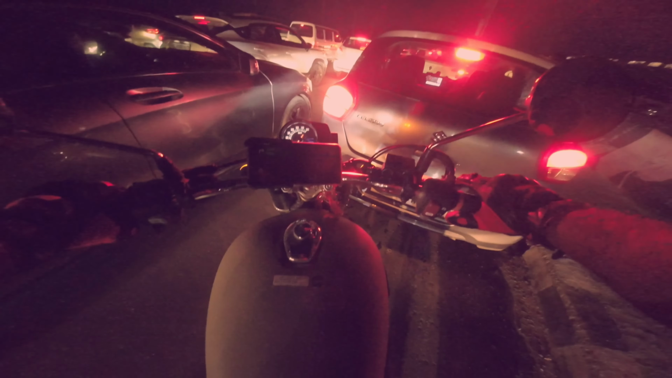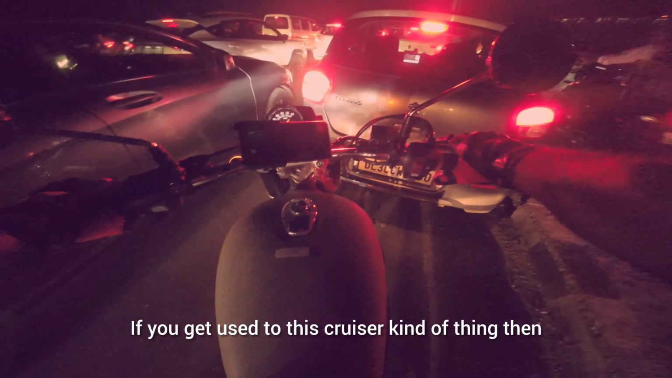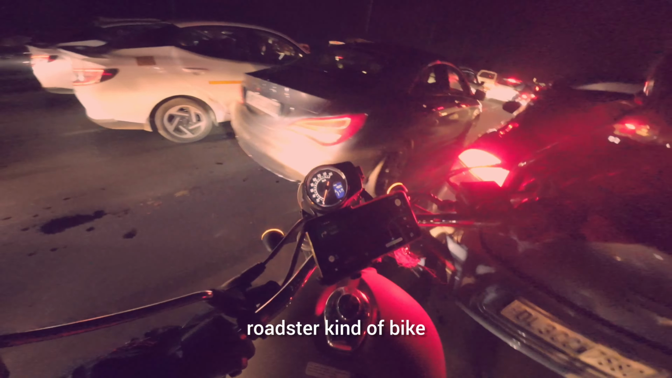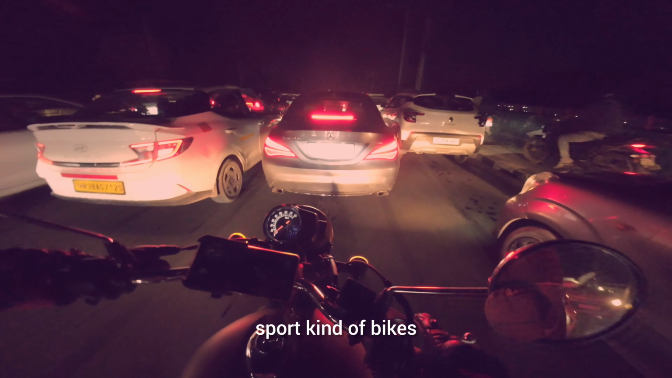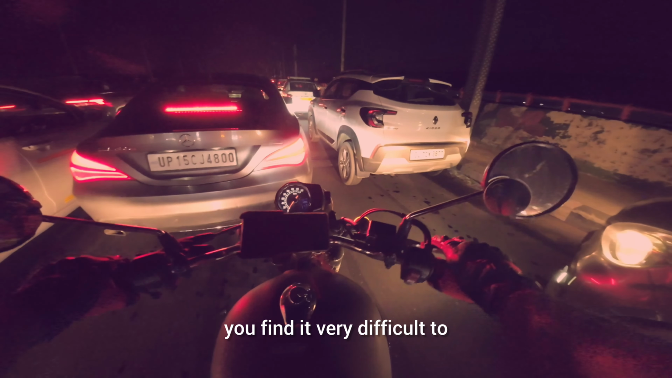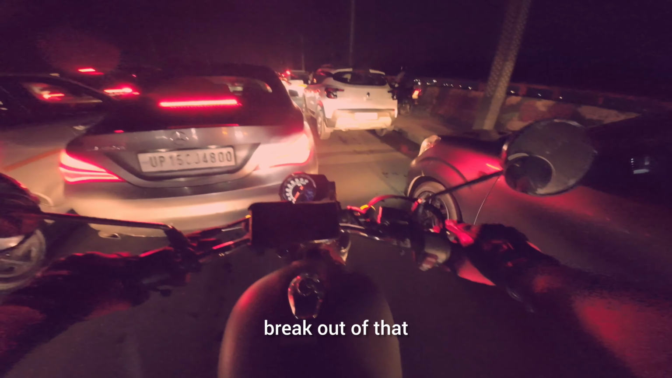यार एक तो आपको क्रूजर की आदत पड़ जाए ना, तो if you get used to this cruiser kind of thing, no, then it gets very difficult to shift your focus and do a roadster kind of bike, sport kind of bikes, क्योंकि फिर एक कंपोजर आपका बन जाता है, एक राइडिंग पोस्चर बन जाता है, and you find it very difficult to break out of that character.